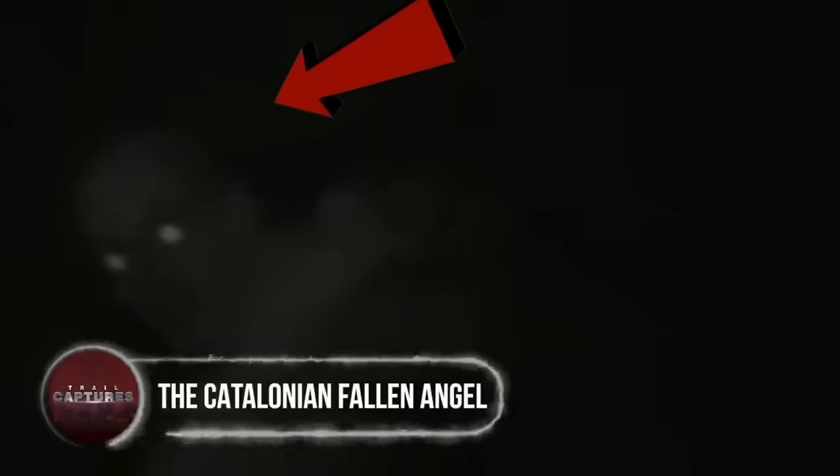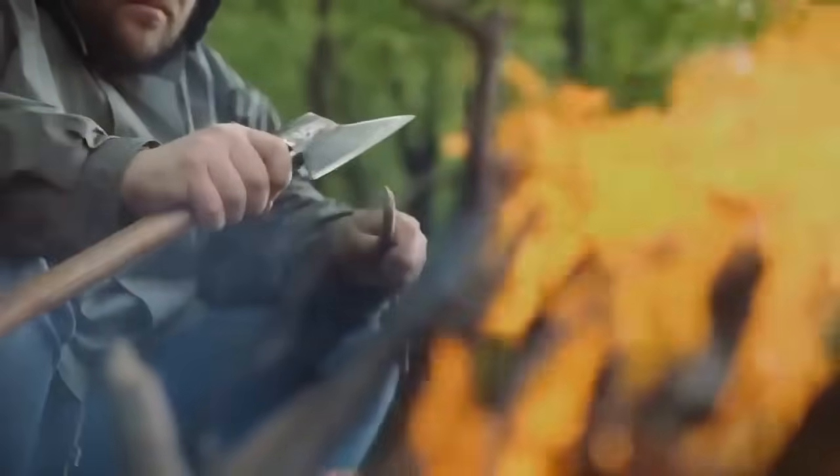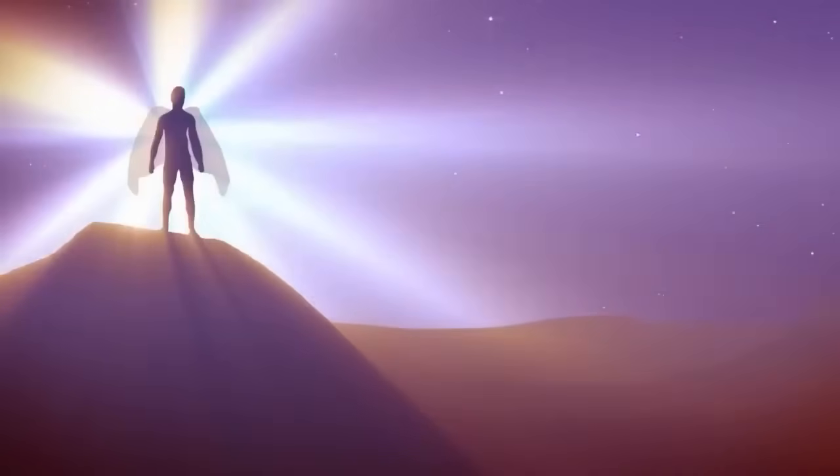The Catalonian Fallen Angel. In this eerie footage captured near Catalonia, Spain, a strange humanoid figure emerged, sending shivers down the spine of those who saw it. With its skeletal appearance and glowing eyes, it could be mistaken for a cryptid creature straight out of folklore. However, some believe it might be a human gone mad, seeking refuge in the wilderness. The encounter left the camera crew terrified, leading to a panicked retreat. As the being turned, observers noticed something protruding from its back, fueling speculations of it being the remnants of a fallen angel's wings.